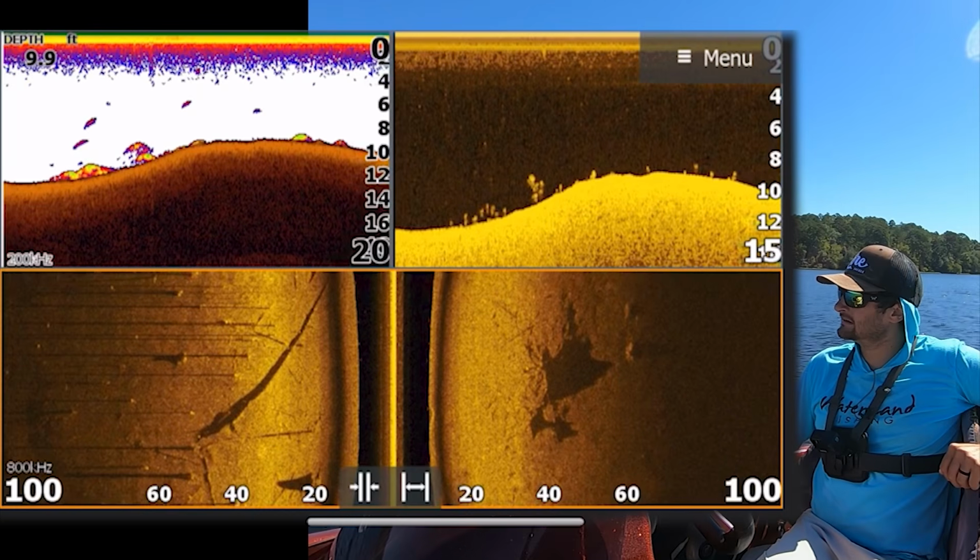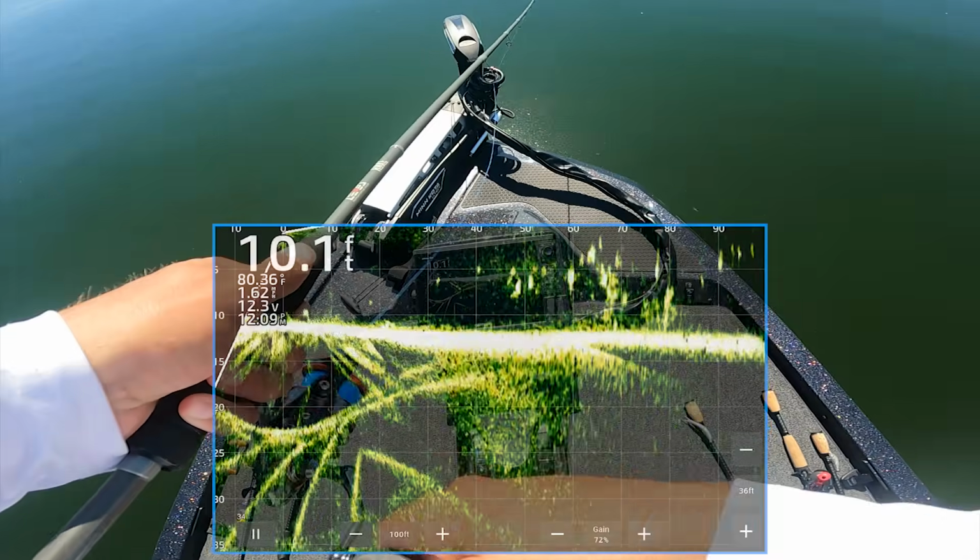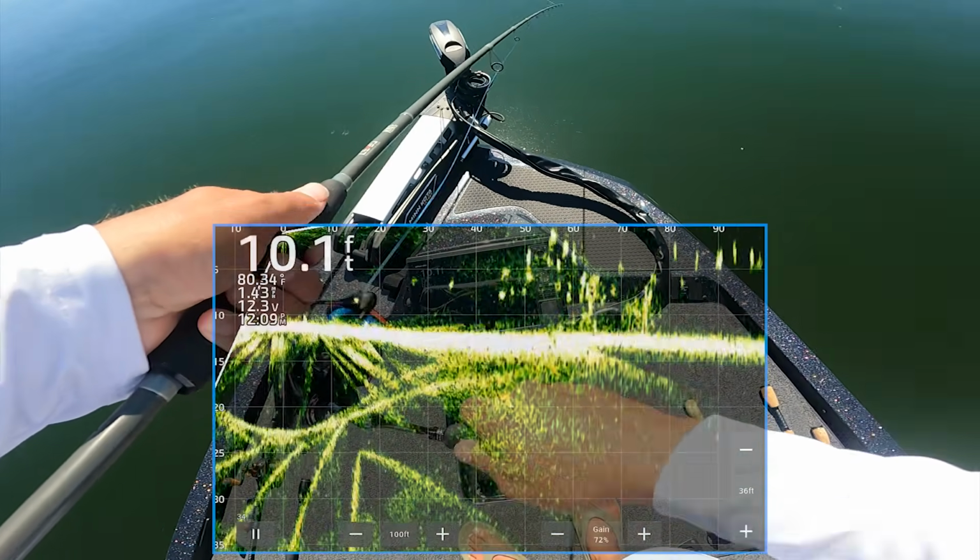Are you struggling to find bass offshore on your lake? Guys, we're going to talk about the thing that you need to understand, more importantly than anything, probably, to how to find these bass in these offshore areas on your lake. And guys, this is something that could be for a beginning angler or advanced angler.